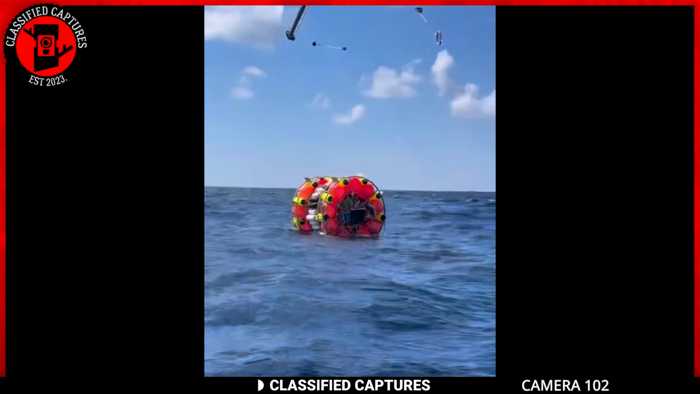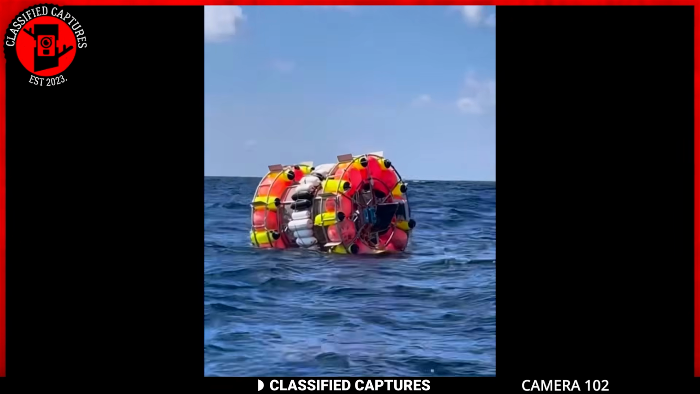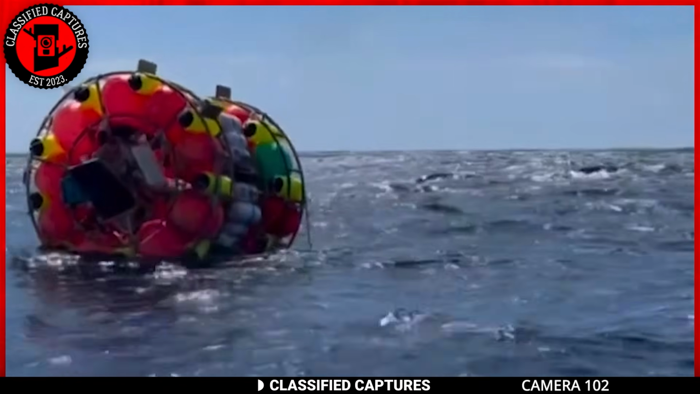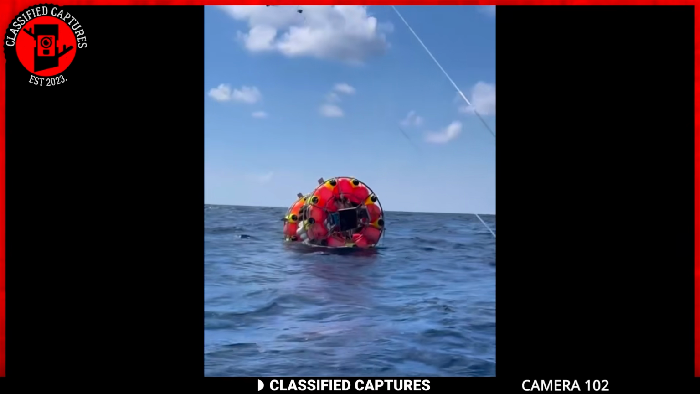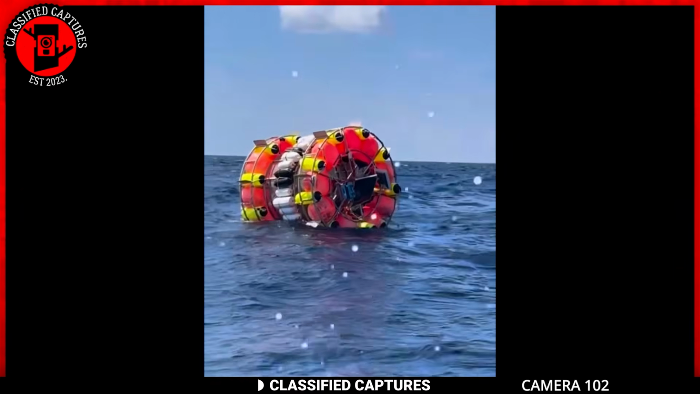Yes, that's an actual person trying to cross the Atlantic Ocean in inflatables. It's a human-sized hamster wheel. I'm not sure how he got the idea, but he really believes it can work. He was allegedly spotted 80 miles off the shores of Georgia, and guess where he was going? The United Kingdom. Yep, that's right.